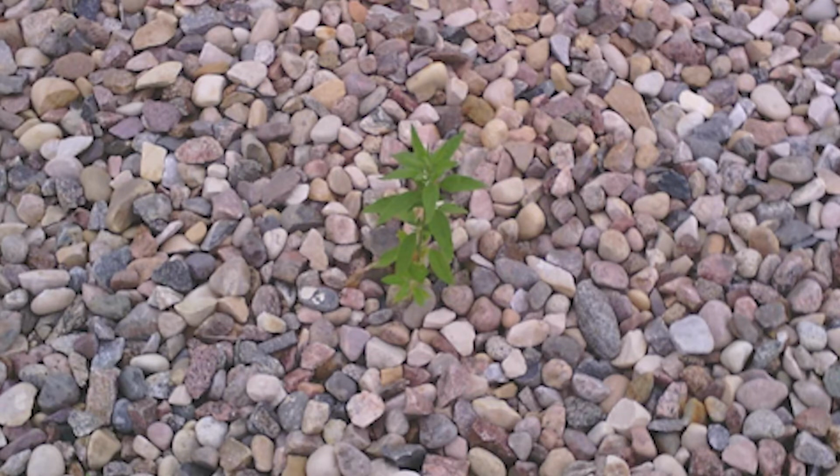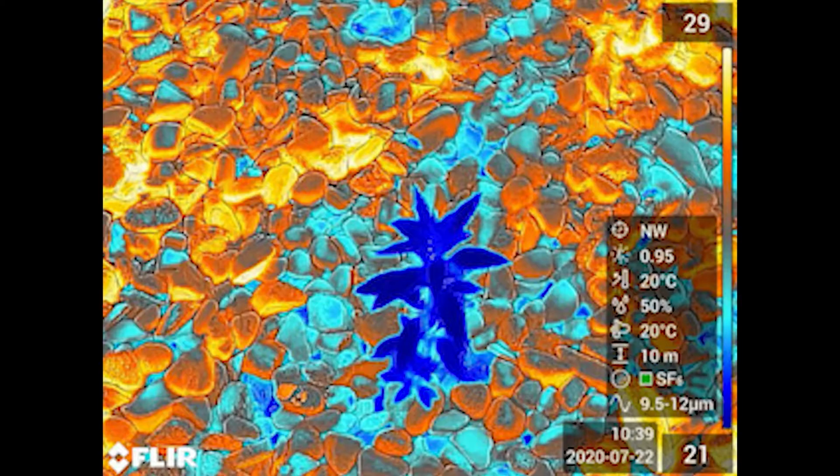Here our operator took a full spectrum photo of a weed against some rocks. He was busy switching between modes, and he shot this photo to ensure that the camera's settings were correct. Now you see the same weed in the infrared spectrum. The weed is registering 25.7° Celsius and the surrounding rocks are 3 degrees warmer at 28.7° Celsius. The plant was shaded by the breaker. He does this to ensure the camera is set correctly since he was switching between settings. It would be a shame if he spent the next hour taking shots that can't easily be repeated in the wrong camera mode.